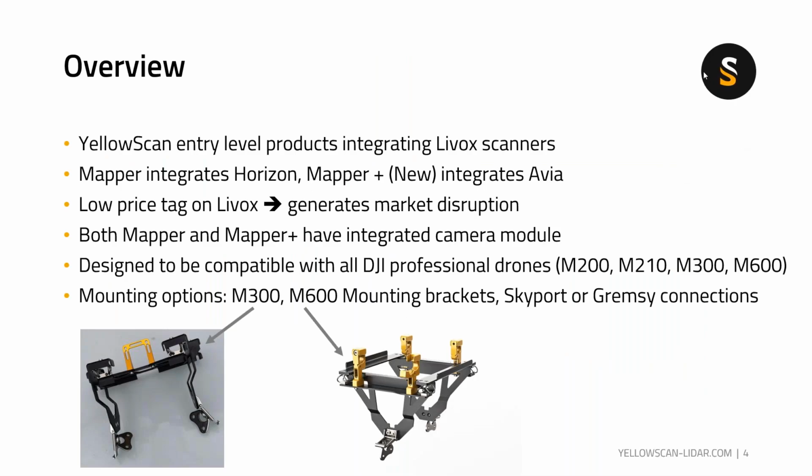So with the overview of today's webinar, we have the YellowScan Mapper and the Mapper Plus, which are our entry products. We're integrating with the Livox scanners.